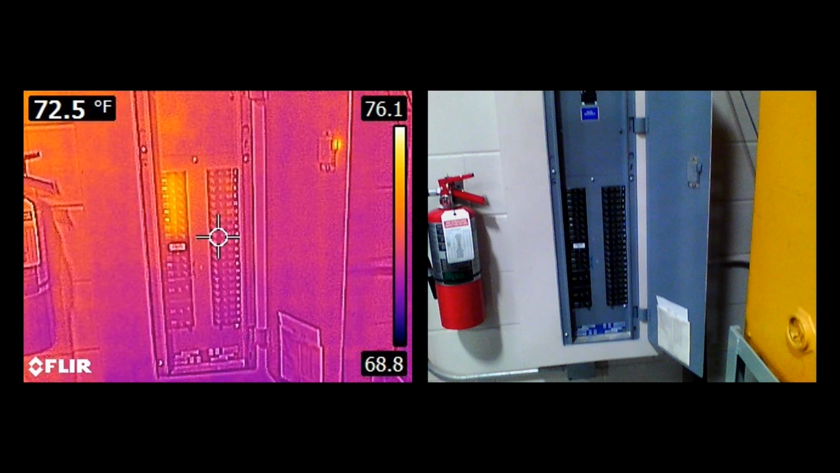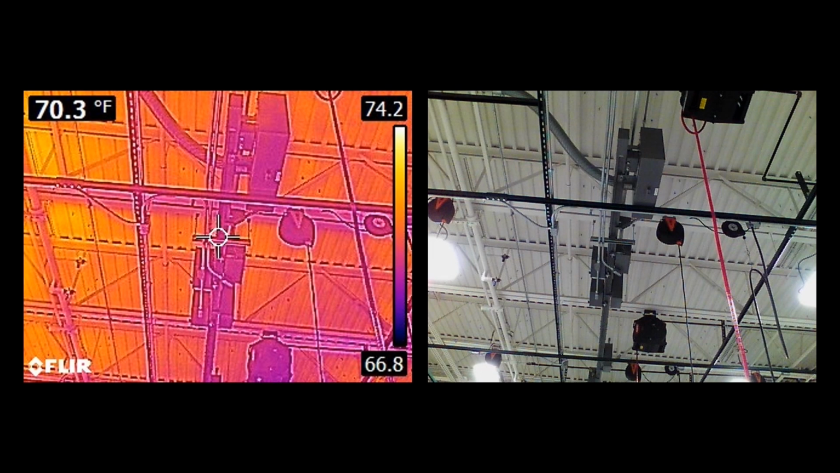The view shown here is overhead, a bus bar, and we see that in this case, it's pretty consistent and it's pretty cool. If we were looking for a problem, especially something with conductors that might be arcing or overheating, it would show up in a picture like this.